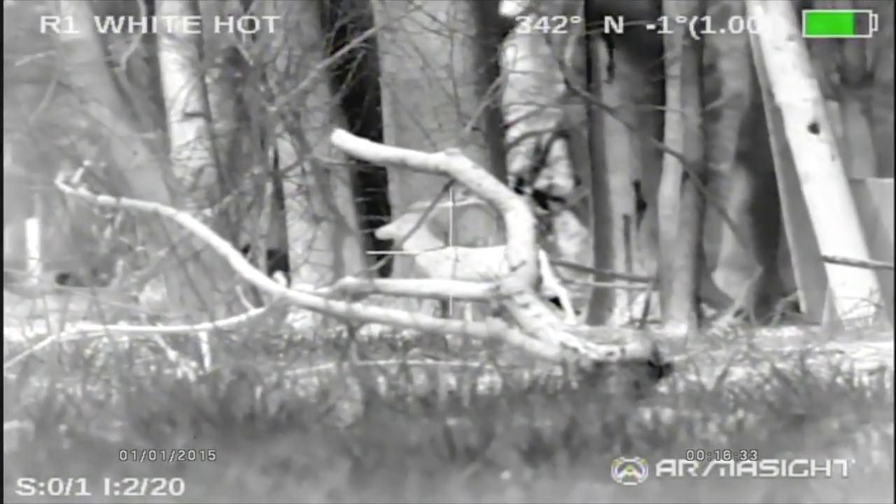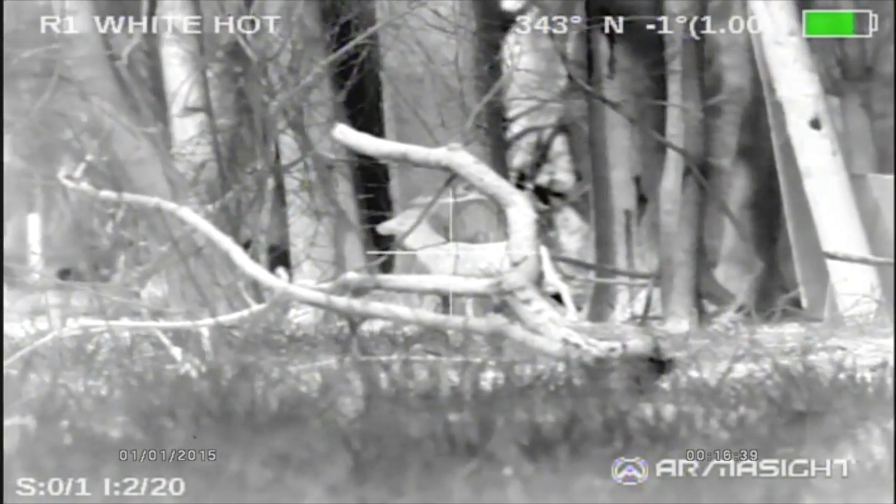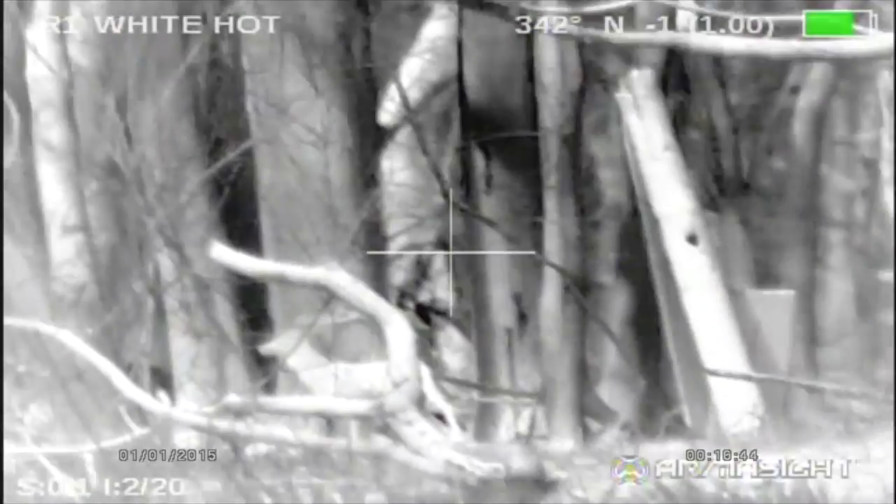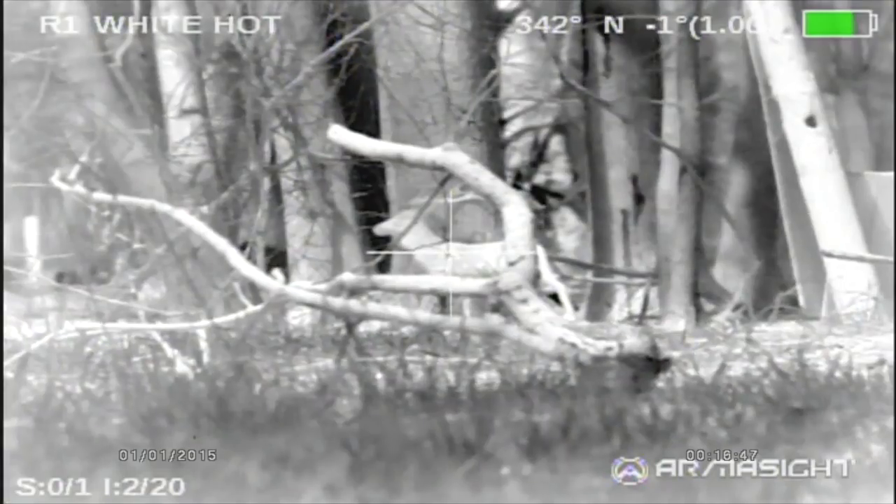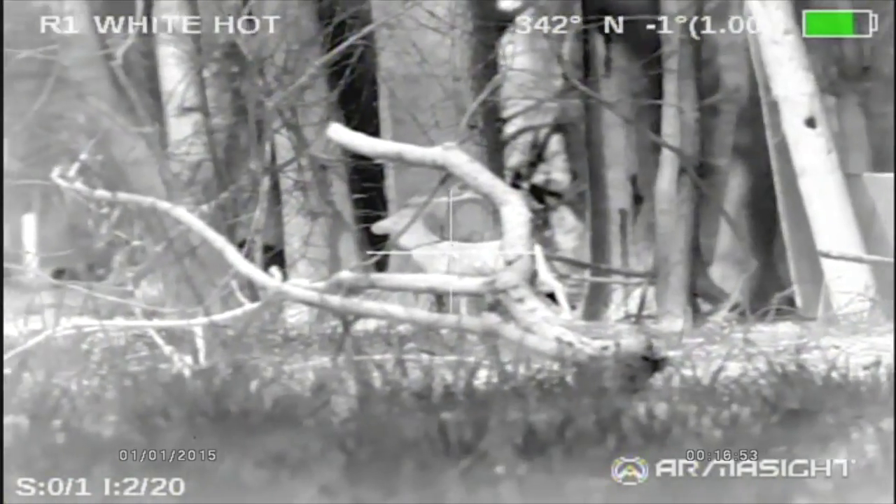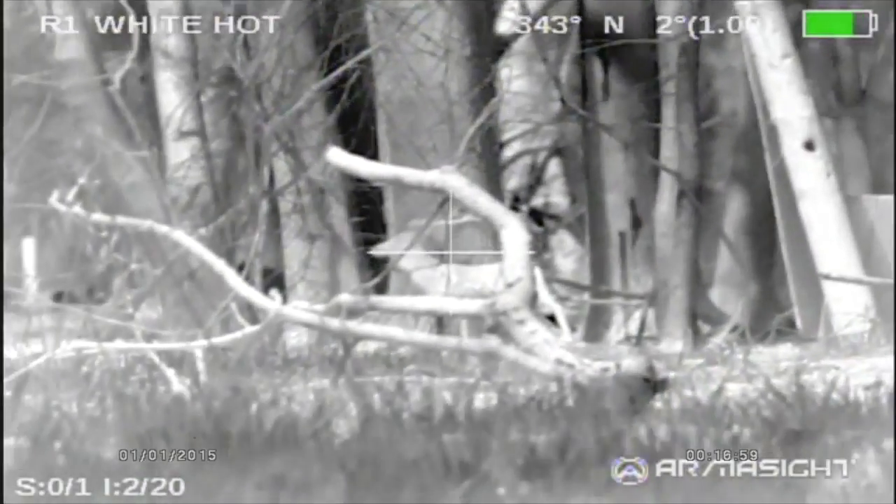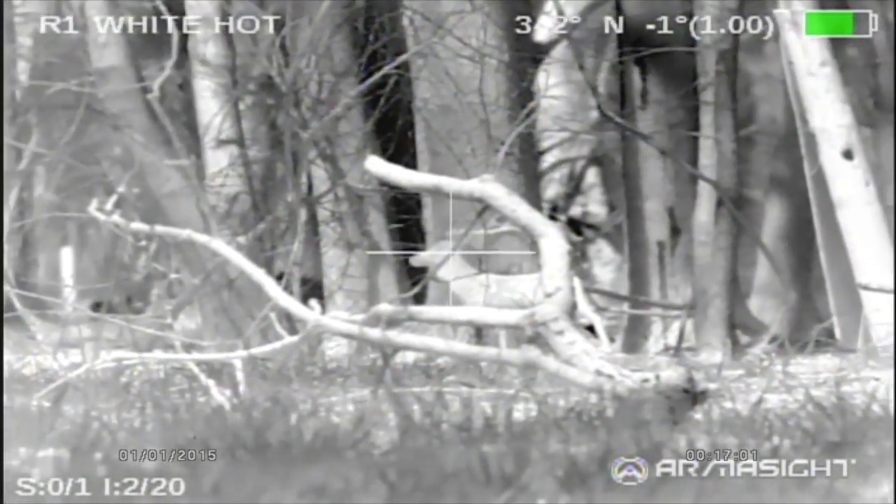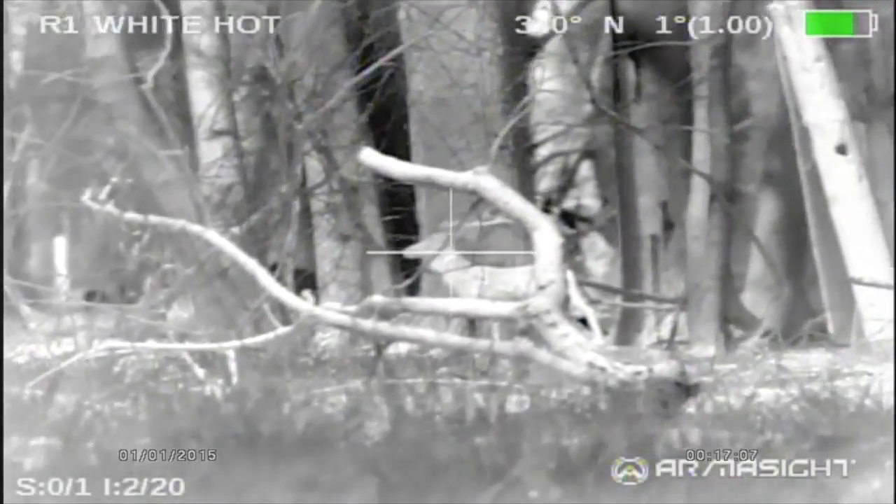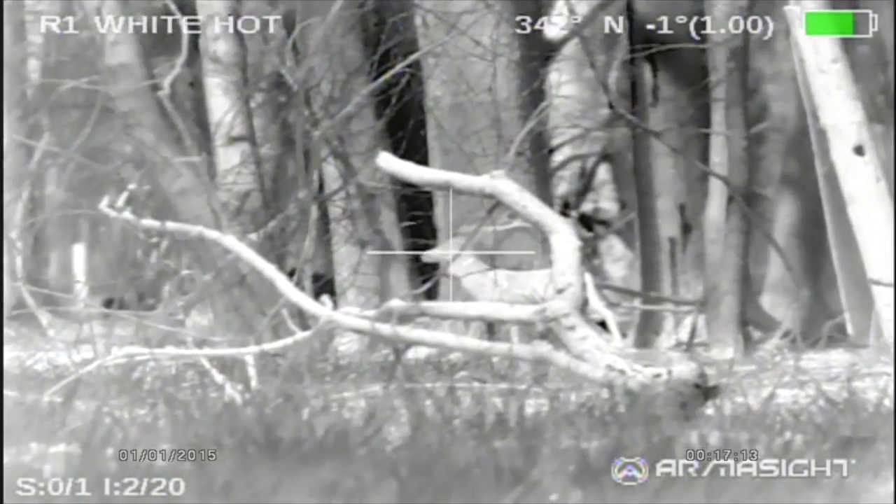All right, now I am kneeling, so I'm gonna try to get a clean shot here. Right in the shoulder blades. You should be able to see the bullet holes. I can kind of see them. Let's go for a headshot on Bambi. Now, look at that. This is hitting a little bit lower, but you can see the bullet's hitting actually in the neck.